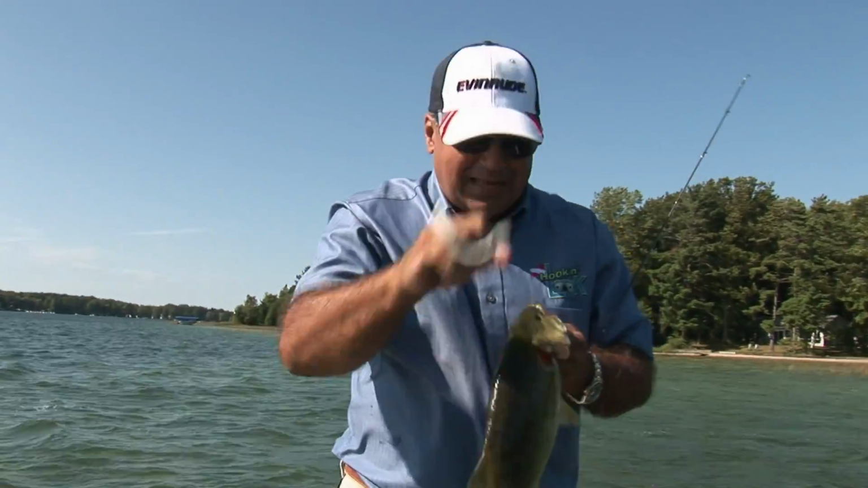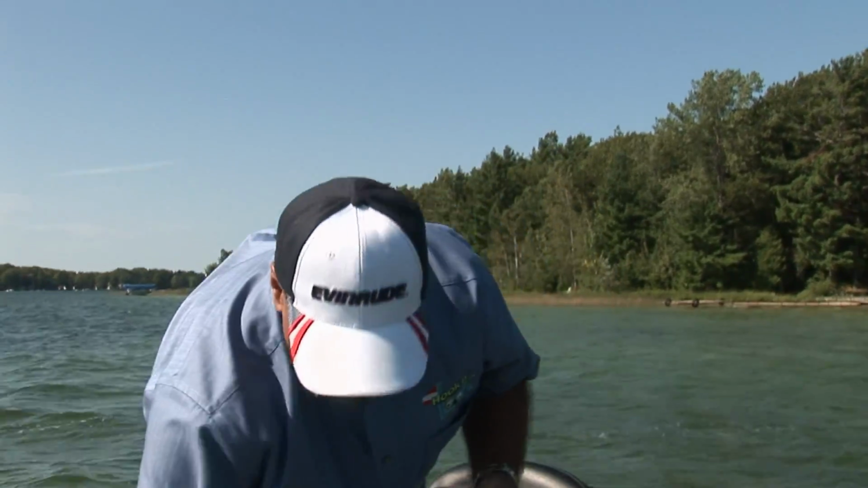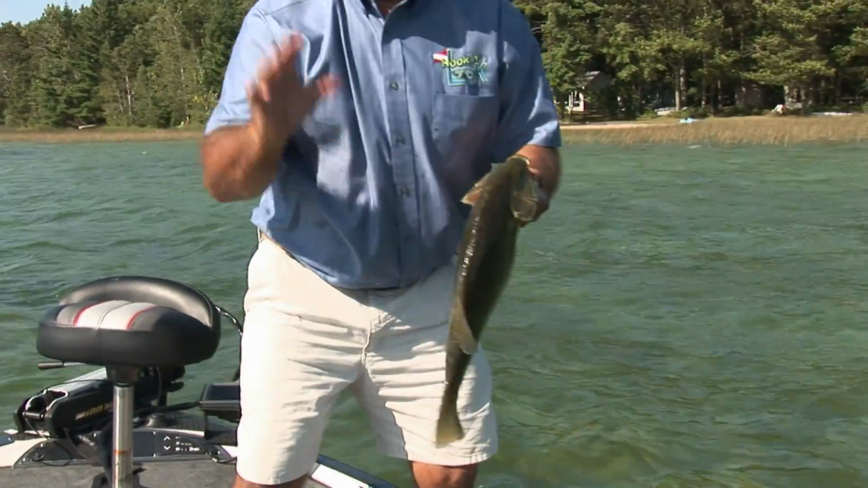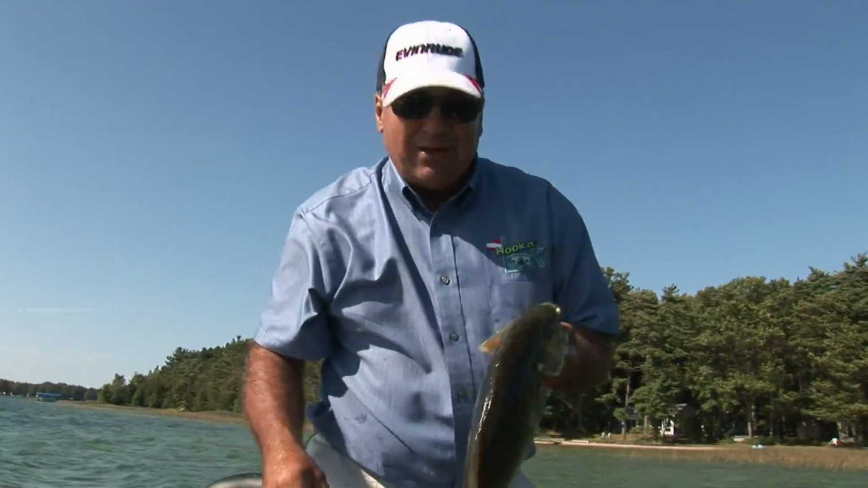A soft plastic jerkbait, the caffeine shad. A soft plastic jerkbait has been a staple for me. It helped put me in the Bassmaster Classic. It's done a lot. Boy, look, he poked me. But when things get tough, I can't believe how shallow that was. I'm gonna try some shallower stuff.